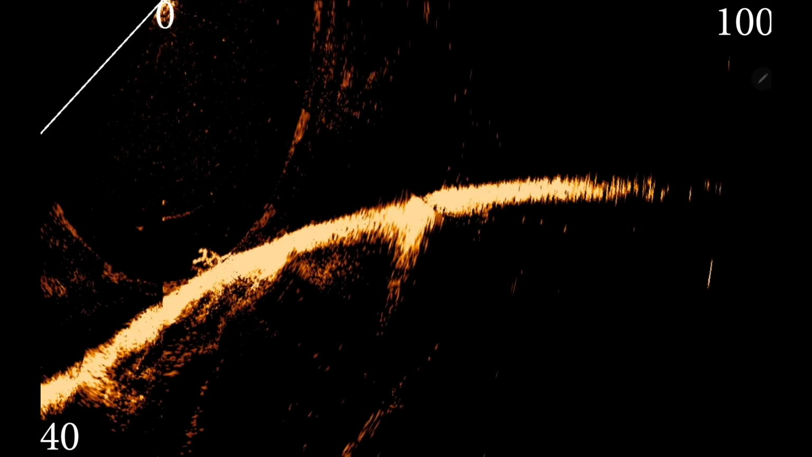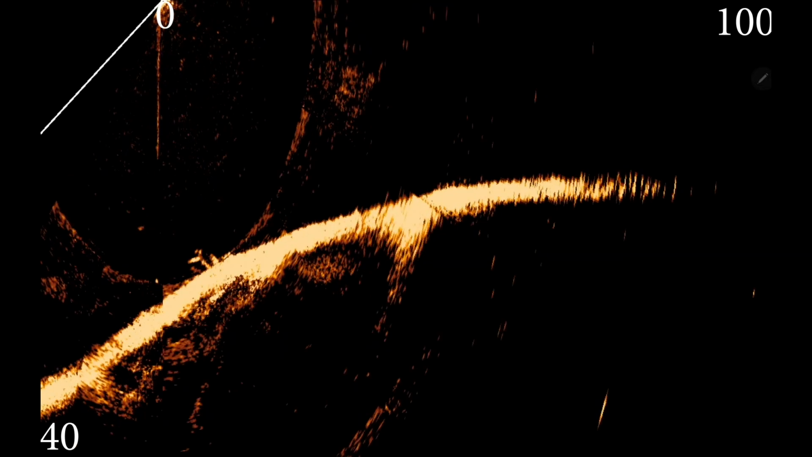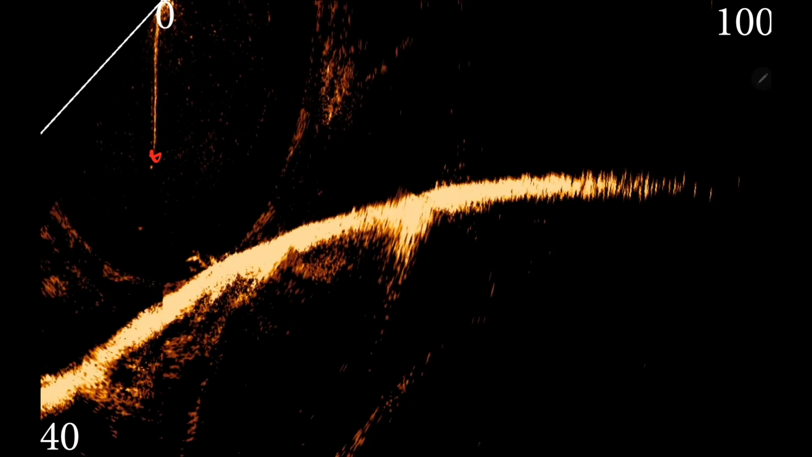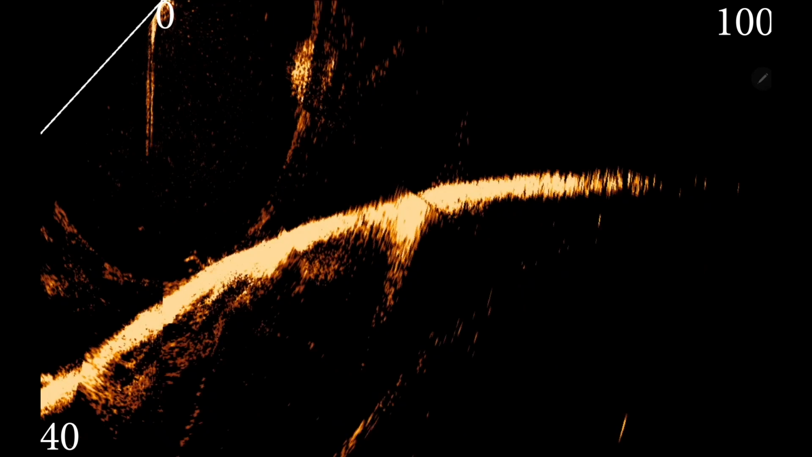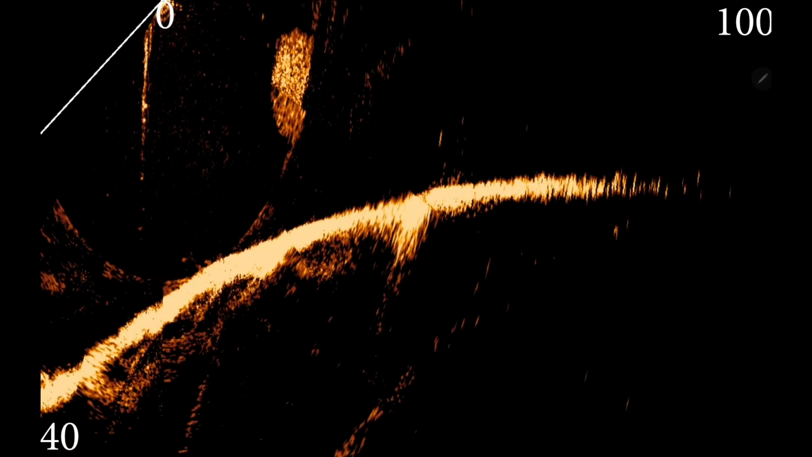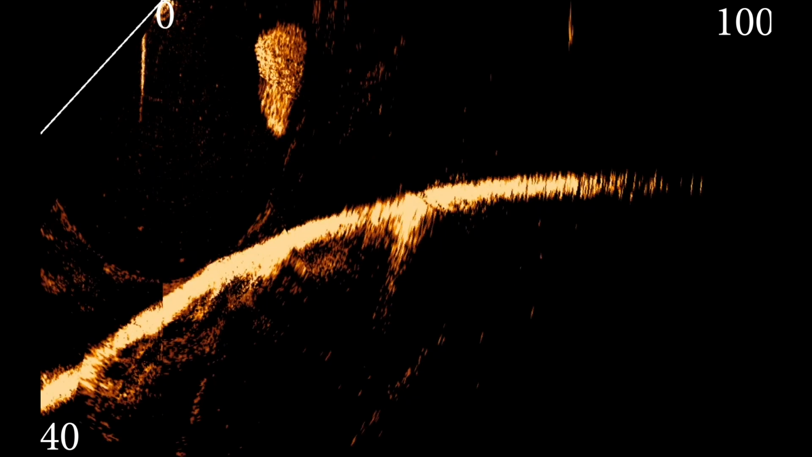There goes my drop shot, trying to get down in that pile. That right there is my knot. You got my braid, and there's actually like a knot right there that you can pick up. That's why I like my sensitivity up. Oh, here comes a big ball of shad, or herring. Herring. I'll get it right before this is over.